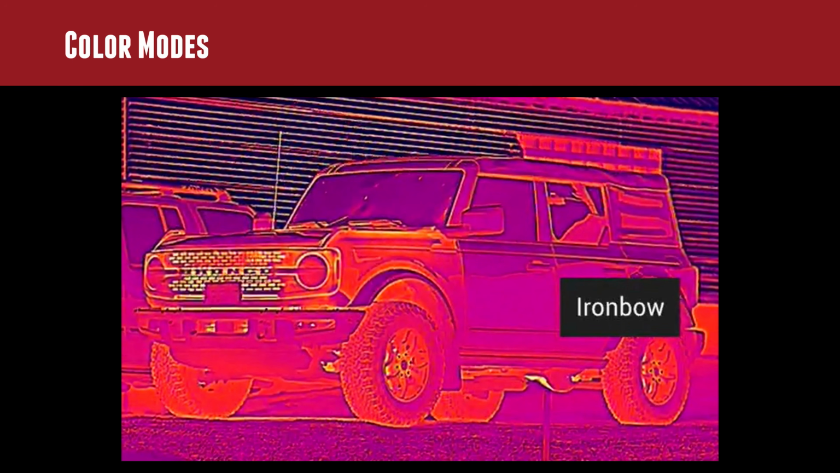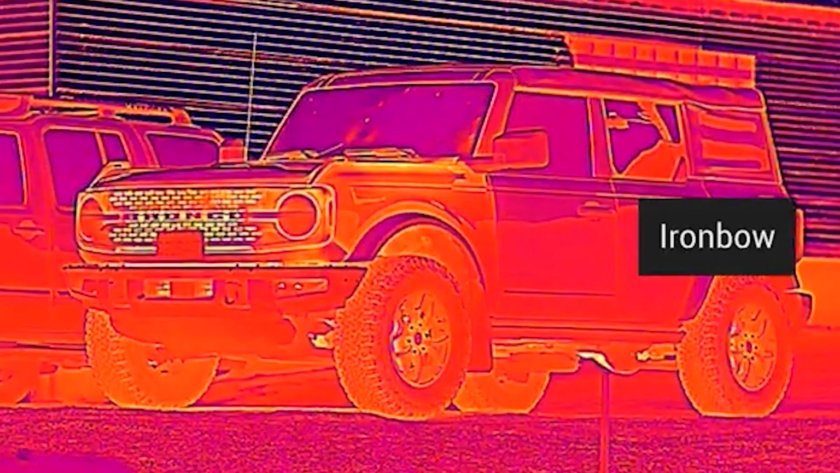Iron bow can really help to emphasize certain scenes better, it really is dependent. It's not a bad idea to cycle through all of the different color modes when you're in different environments to see which ones you prefer for a particular situation.